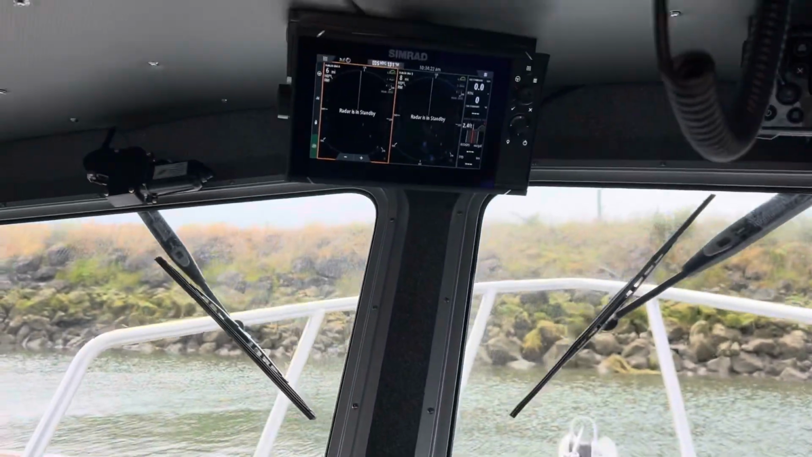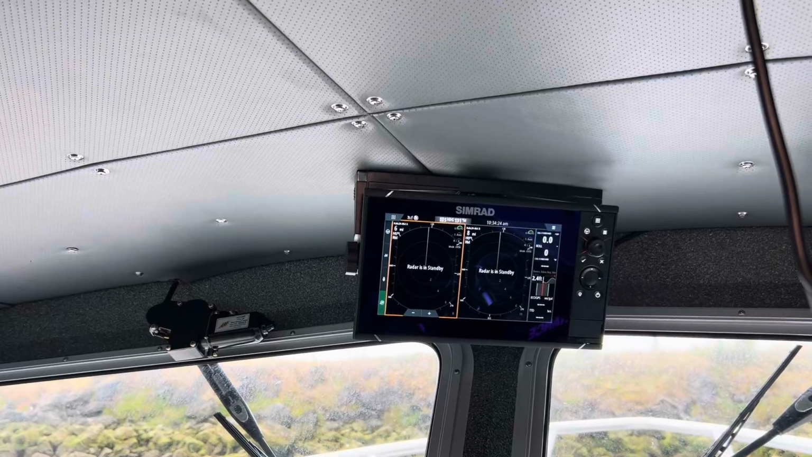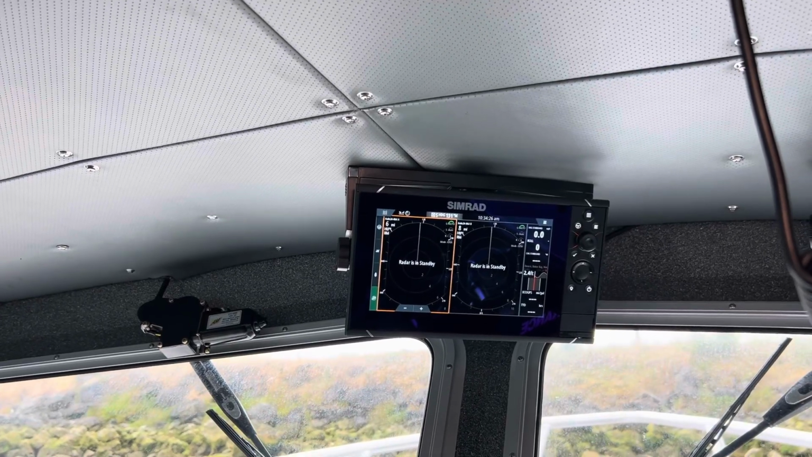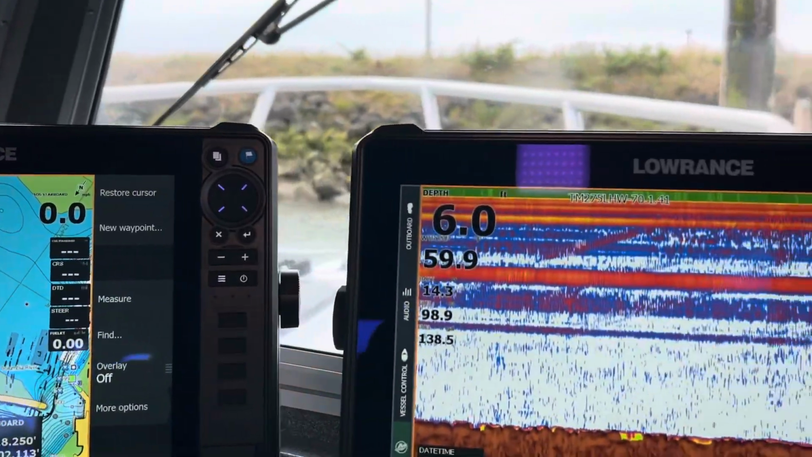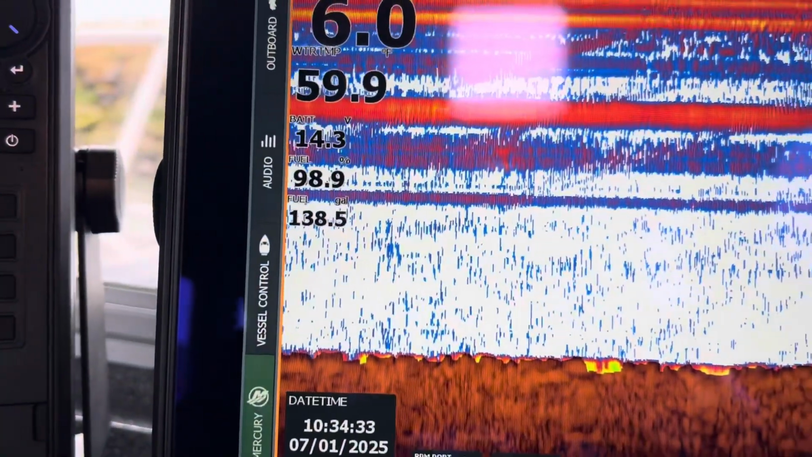And then up above, I actually have another one. There's a Simrad, and that one I run on dual radar up there. So I'm very lucky, yes, to have a few units. But anyway, let's get into this. I'll show you what we have here.